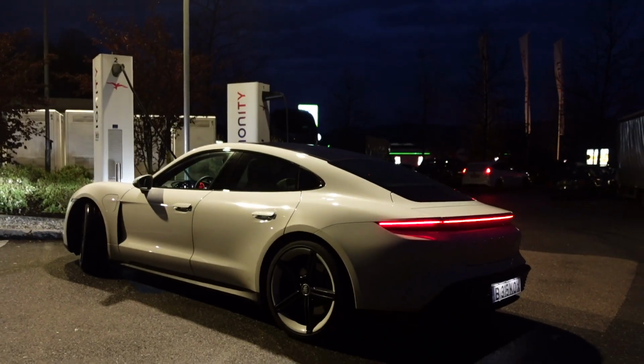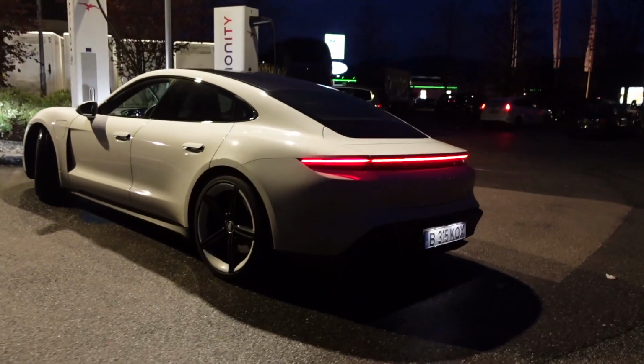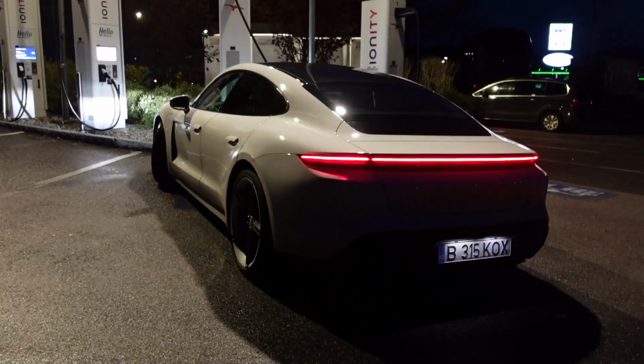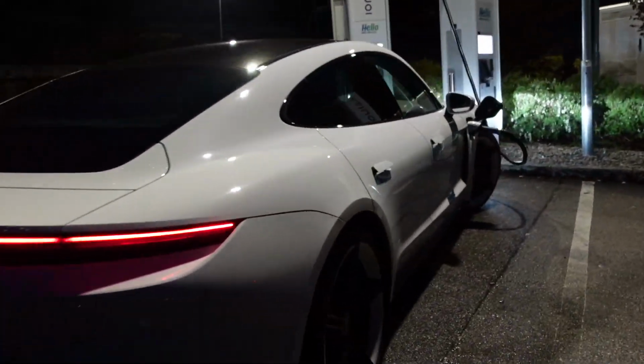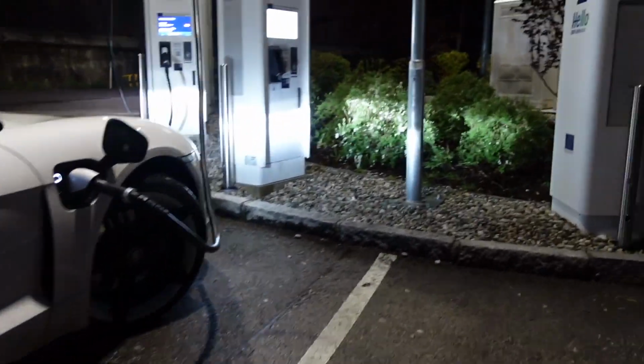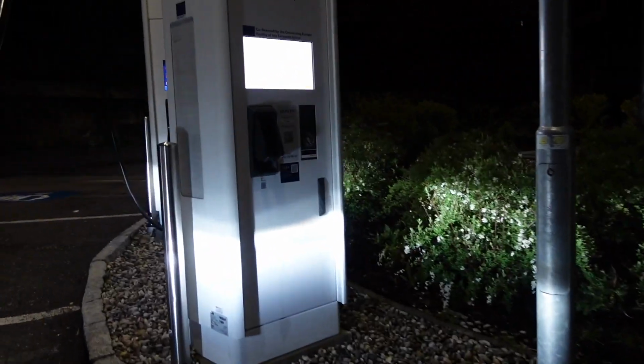So this is our last stop for tonight. It looks pretty good. Already started charging. Things are clicking.